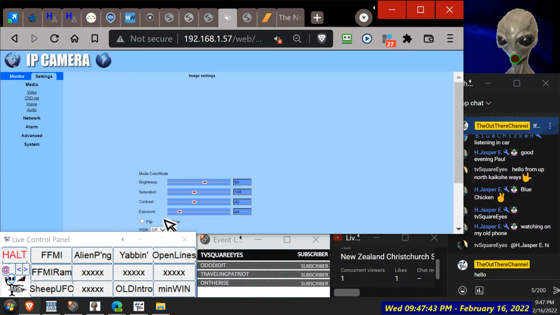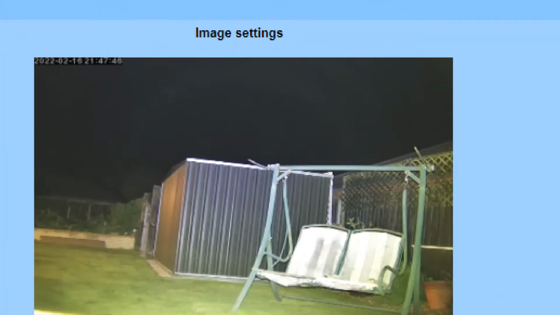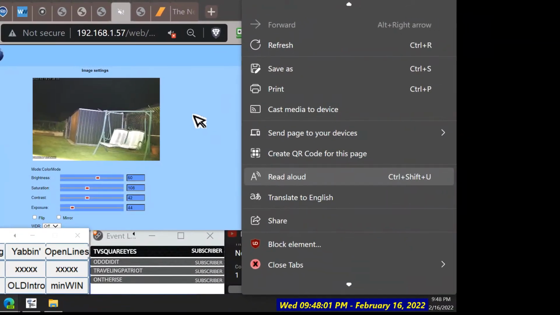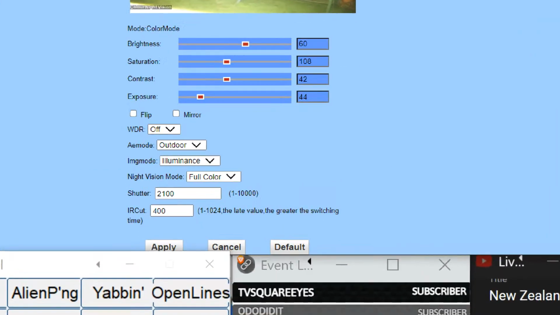I'm not sure how it detects. Is it any better? Yeah, it's looking like a dark green shed now, isn't it? Very dark out there. Very calm out there. No dog even. Or other creatures.